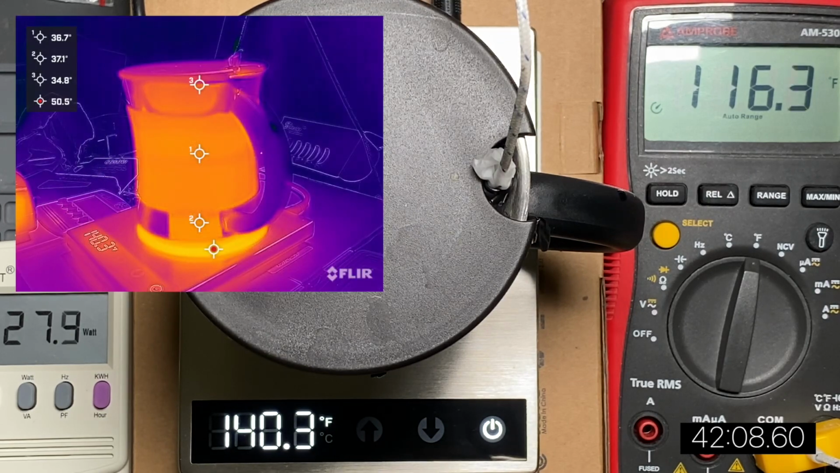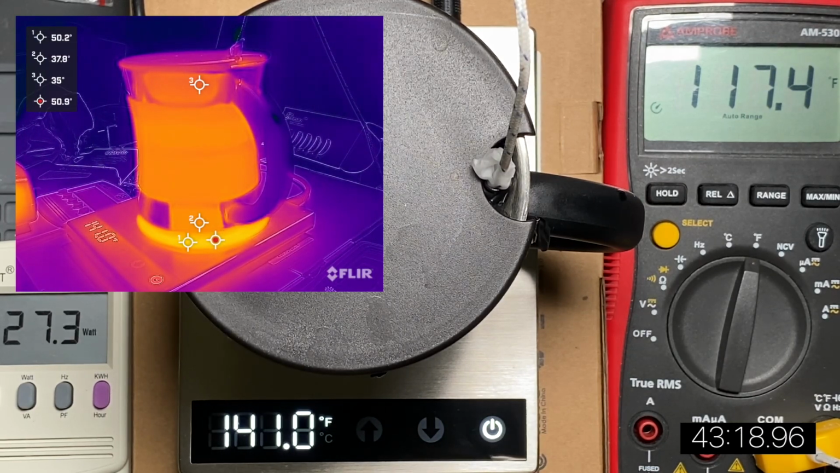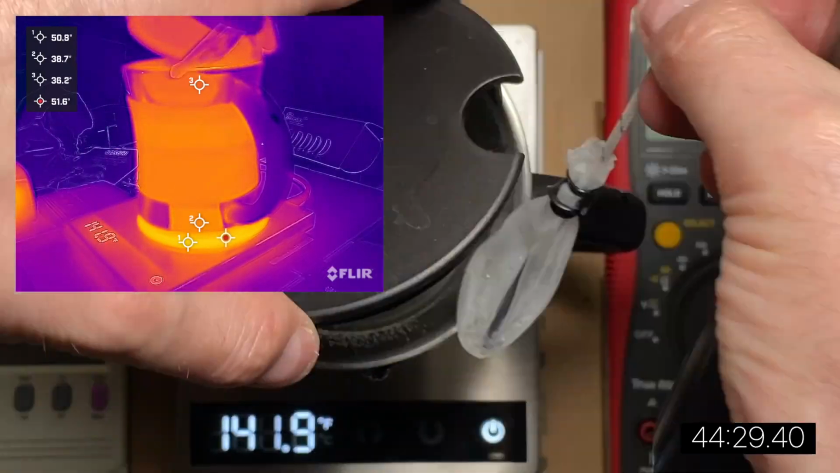There it is. Spot 2 is showing, actually everything reset at this point because the camera crashed. Spot 2 is showing 38.5 degrees Fahrenheit, and spot 3, it's not like there's no water up there. There's water pretty much up to the top.